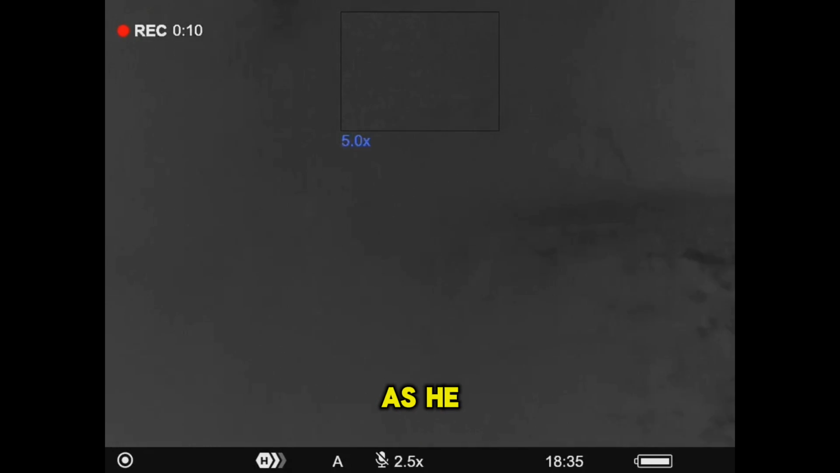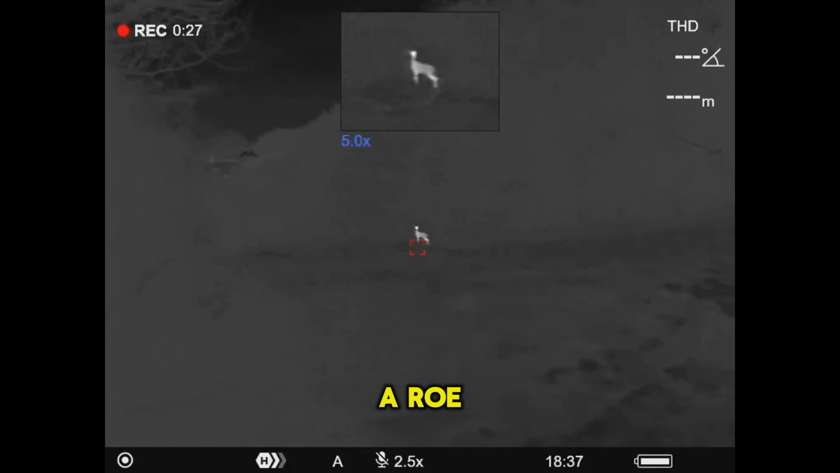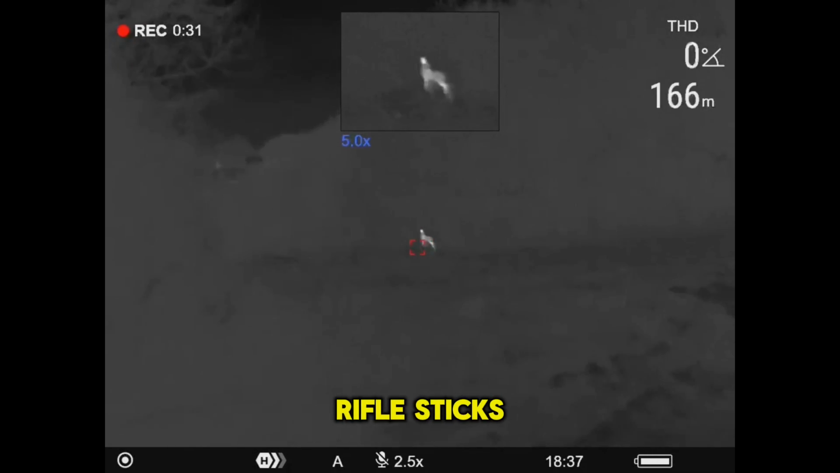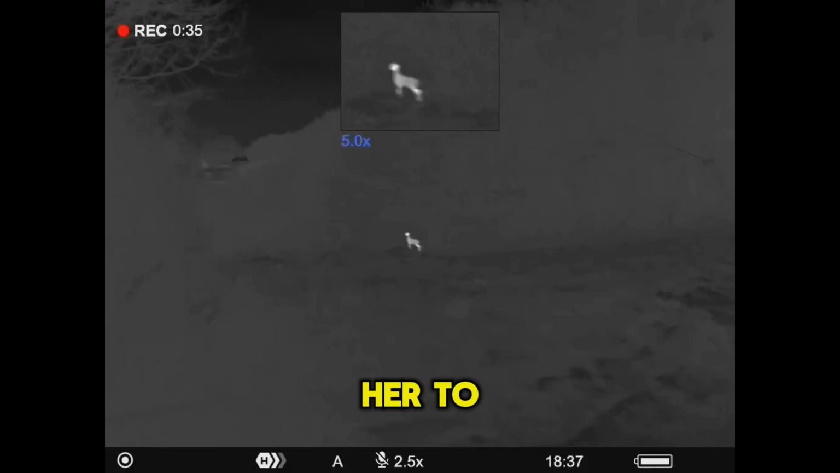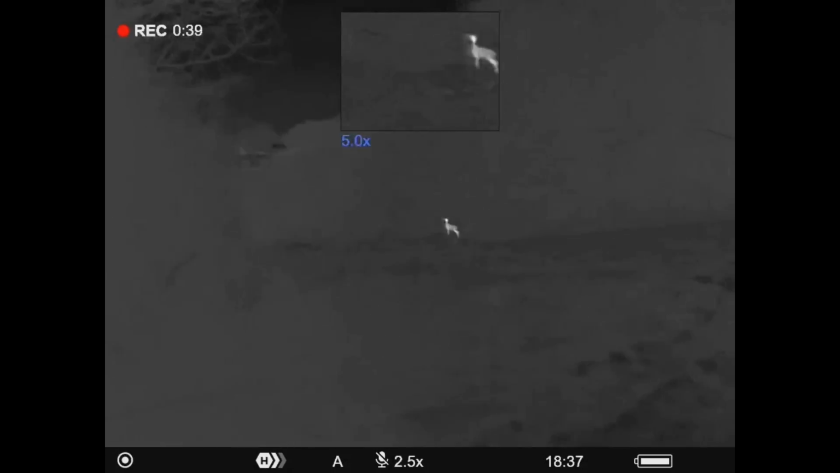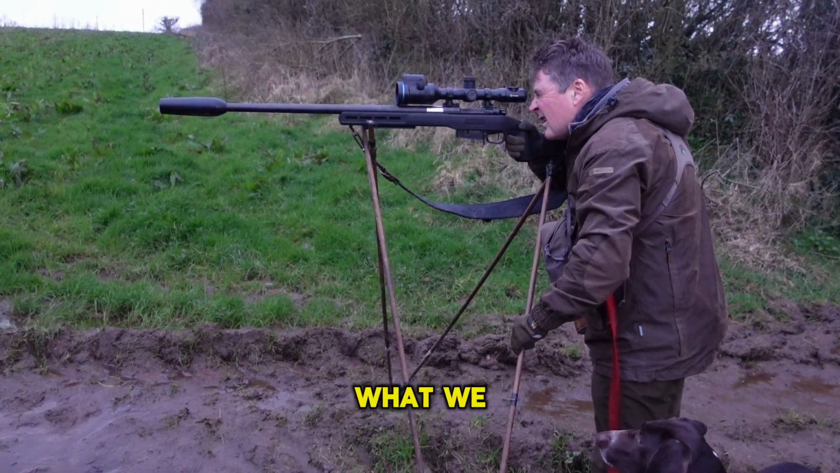And as you'll see, as he ran off, literally as we rounded the corner, a roe doe stood on the top of a mound. Jeff set up on rifle sticks. She was ranged at 166 metres. We just waited for her to come down the bank a little bit so that she had a safe backstop. As you'll see, Jeff then proceeded to do what we do.